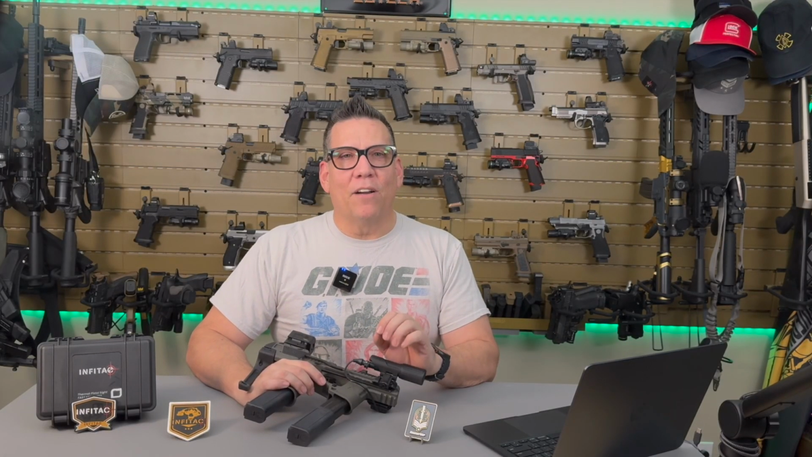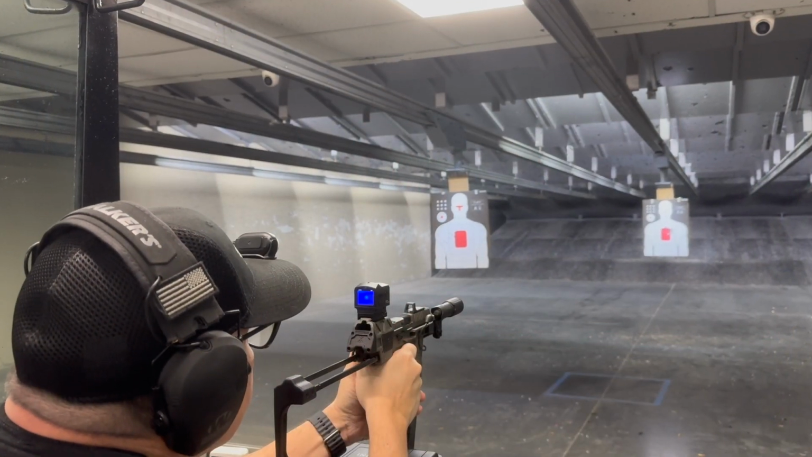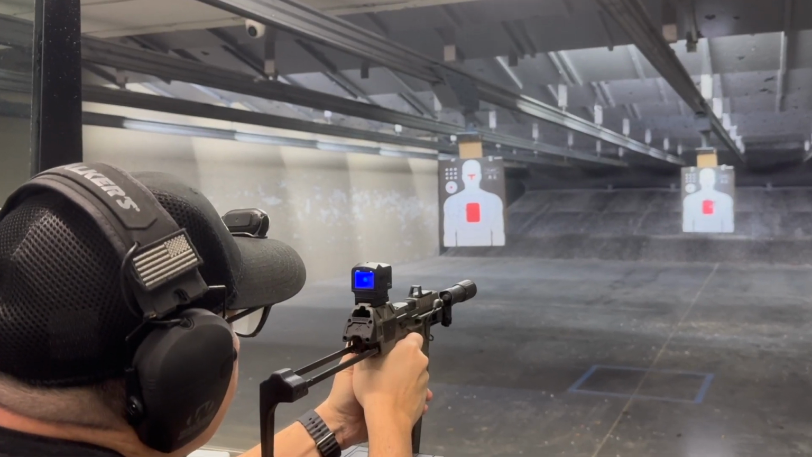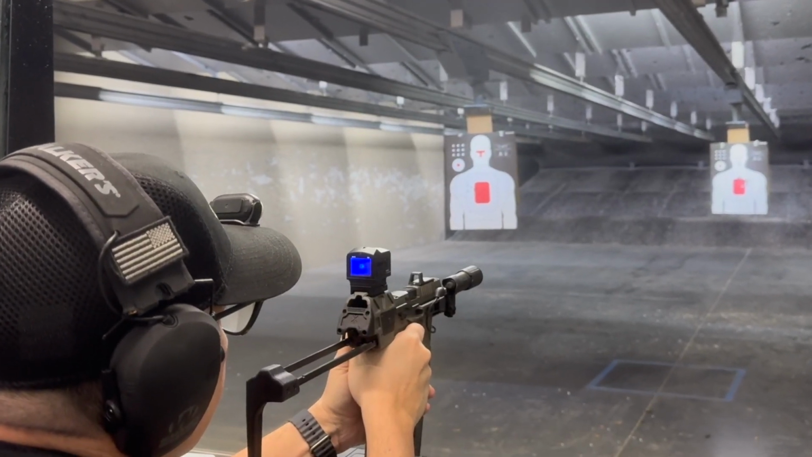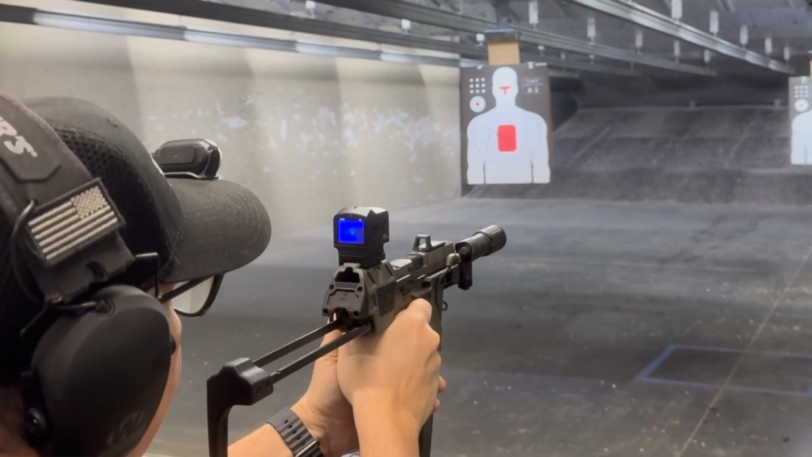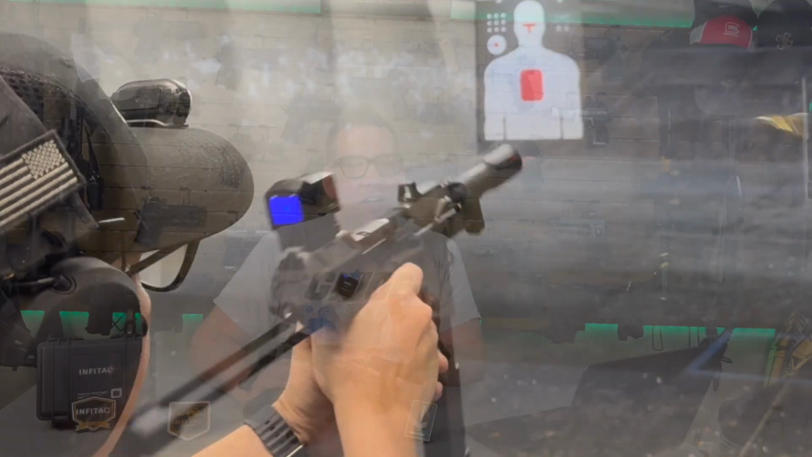Let's move on to battery life, which is always an important consideration with optics, especially those using advanced tech like thermal imaging. The FMP13 runs on a CR2 battery, giving you around 5 hours of operation on a single charge, depending on usage. There's also a USB Type-C port for an external power supply, which is useful if you're running it for extended periods. Now, this is where I found one of the areas for improvement.